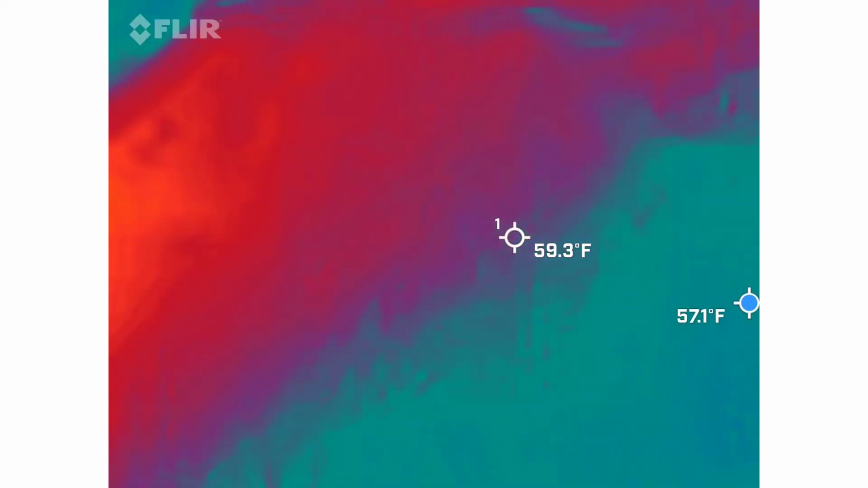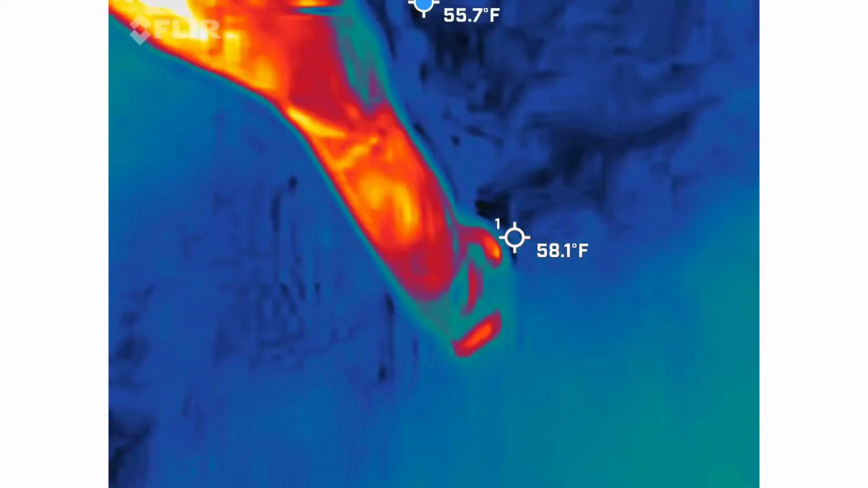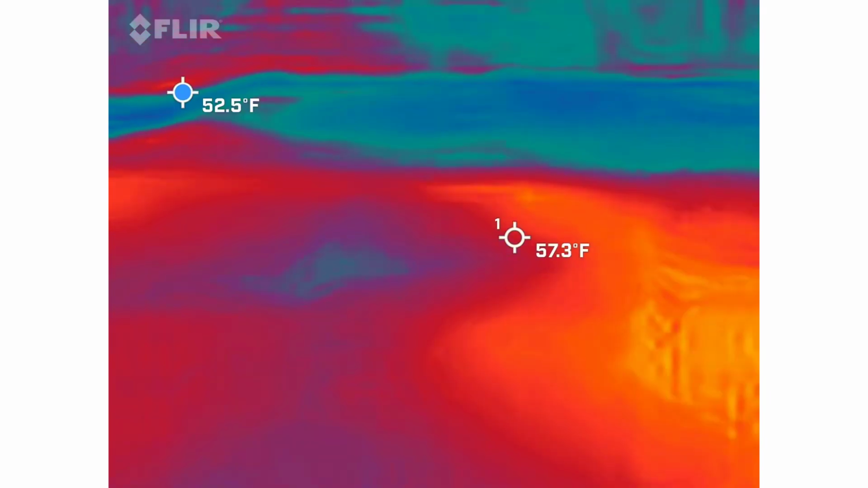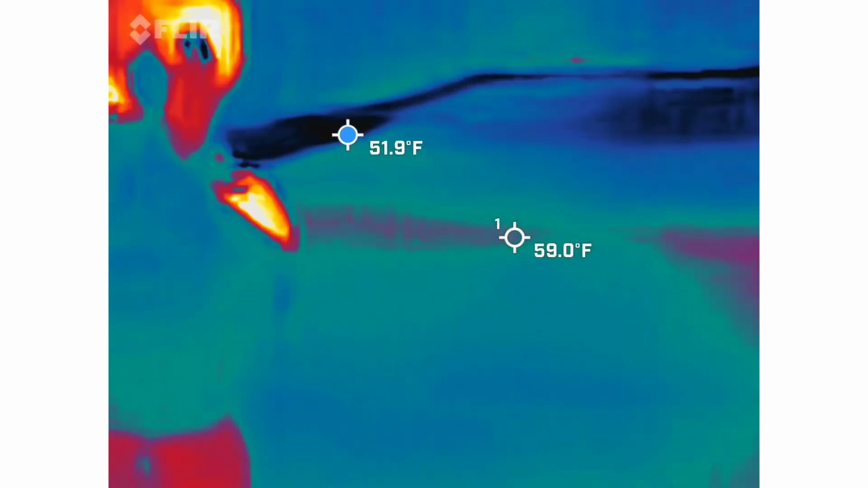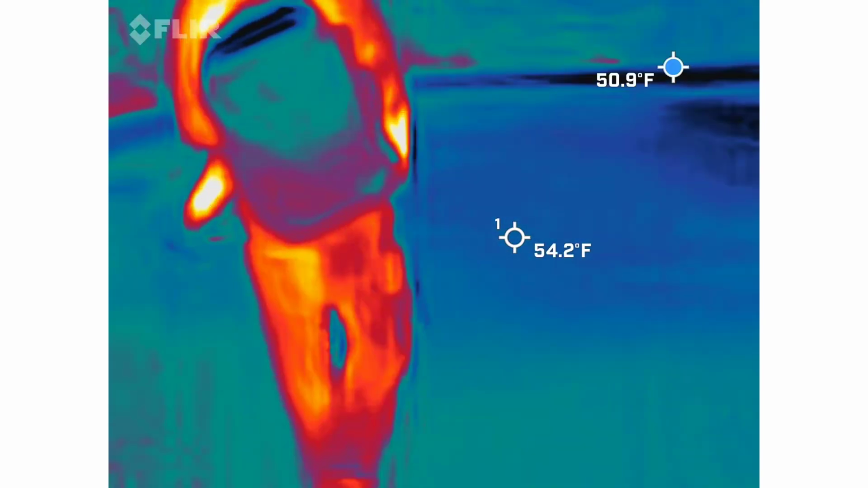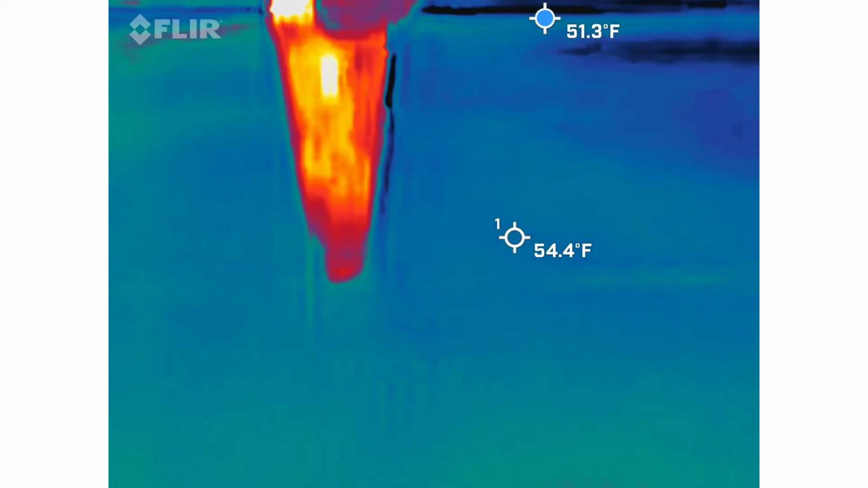Did you say, is it colder over here? It is cold. When we were walking over here, I realized I was getting very cold. It was like 61 where we were. Now this is the next one on my bag. What does it say on yours? 54, 51.